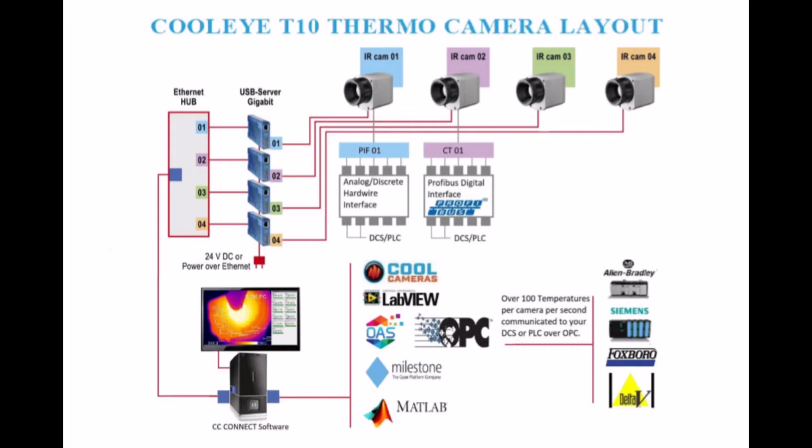The camera is not standalone and requires a Windows PC to operate the powerful CC Connect software. The imager can be connected directly to the PC or networked through the mill Ethernet. The data and images collected can be passed from the CC Connect software through to your information system like DVRs, PLCs, or DCS systems.